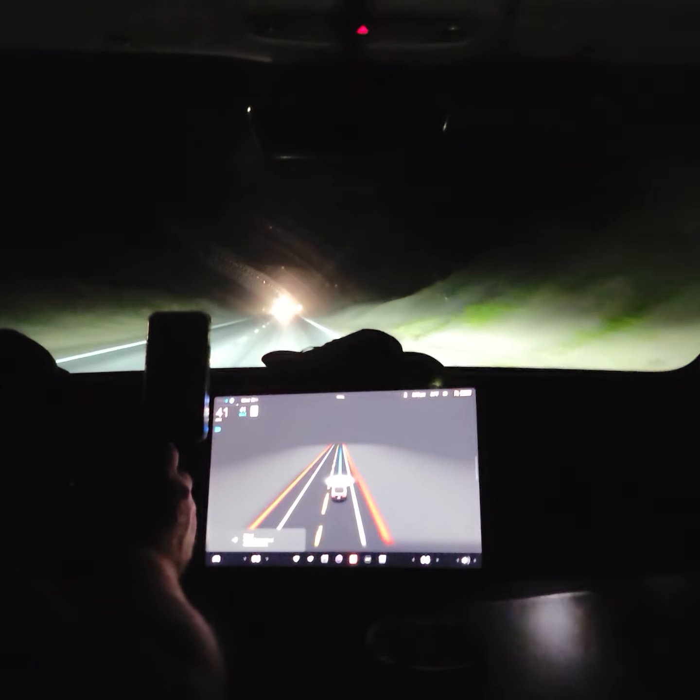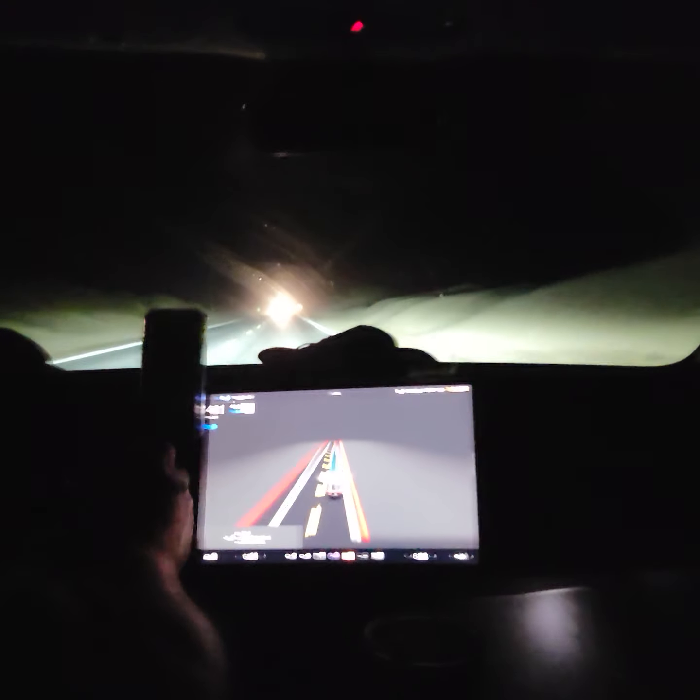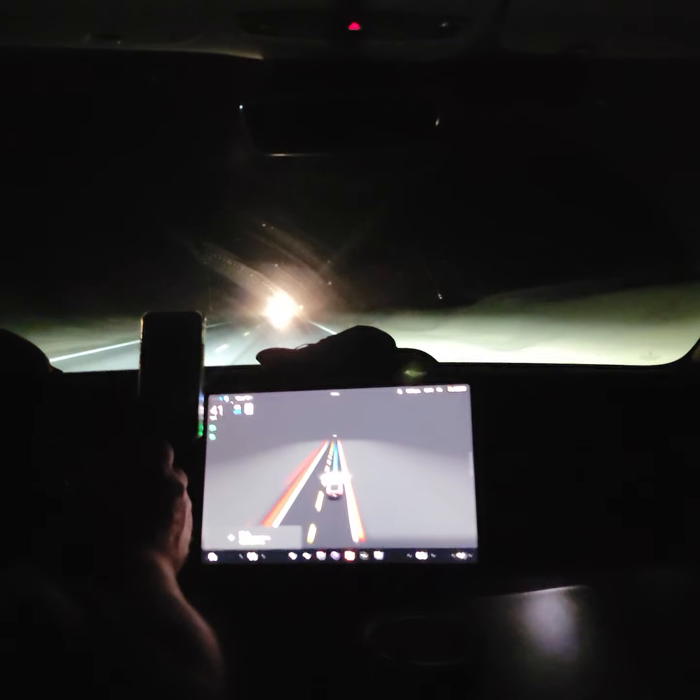Cut off the high beams now. Yeah, it's still kicking them on. I'm turning that off.